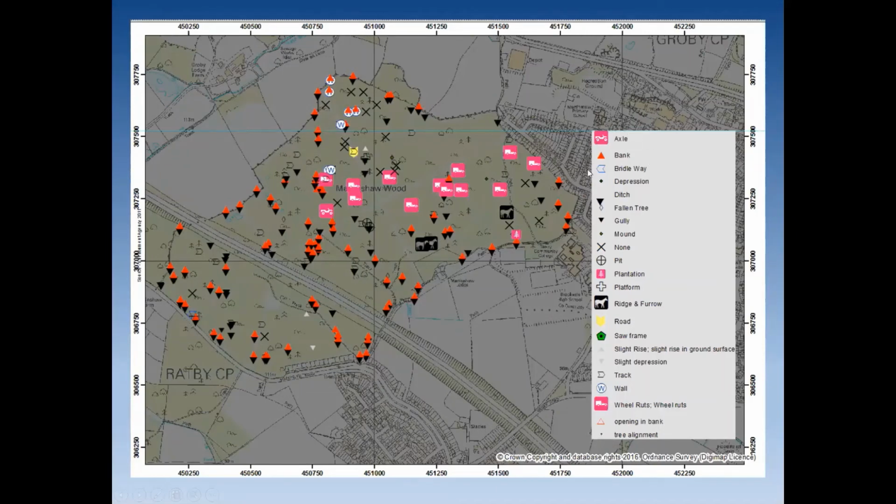So here's our legend. And perhaps most easily to knock them out, we've got the axle, that was over here. And then our wheel ruts are these big pinky symbols in here. So there's a bit of a cluster to those. We didn't really find them in the southern bit of the woodland. And then our banks and our ditches.